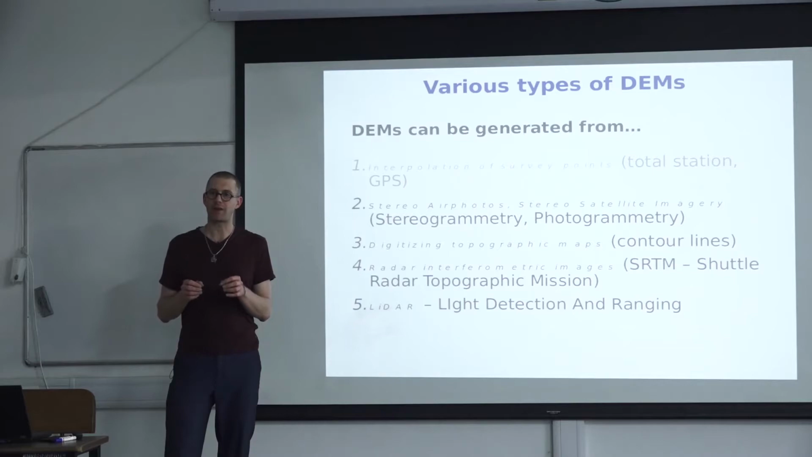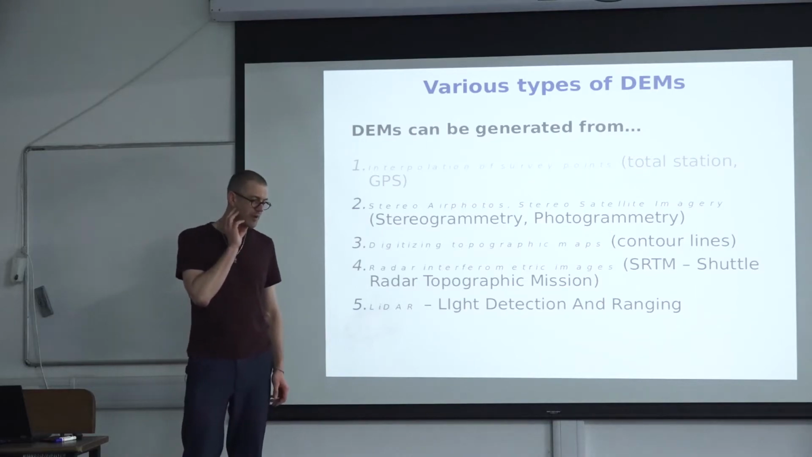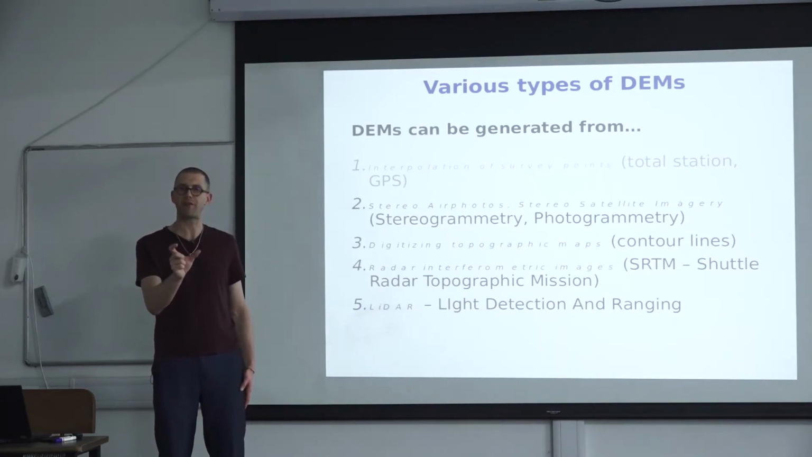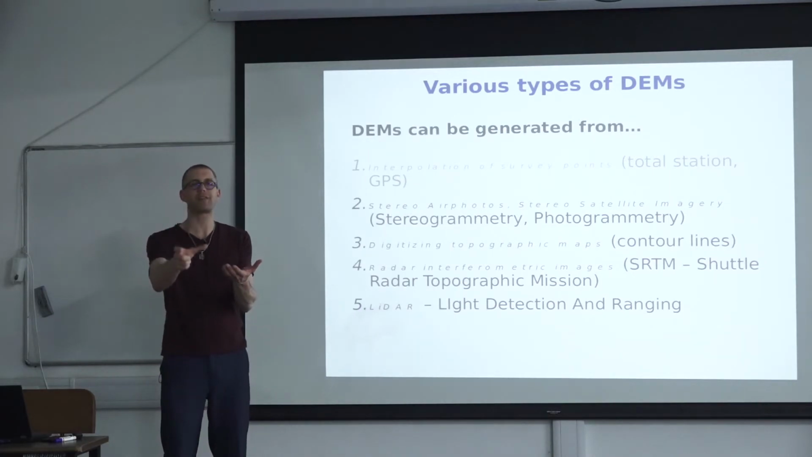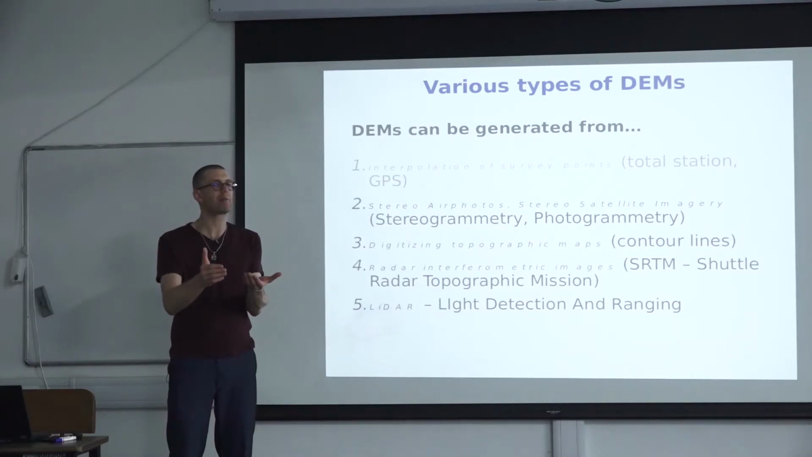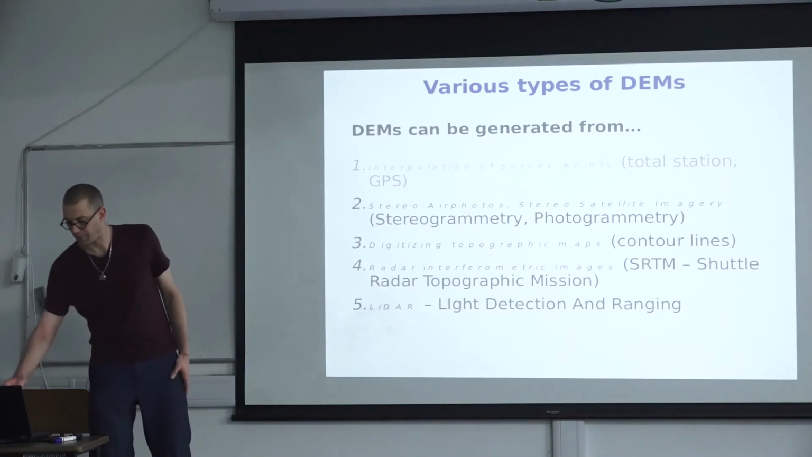20 centimeter spatial resolution. And usually you say 3 times the spatial resolution of the air photo gives you the DEM resolution. So if you have a 10 centimeter air photo, you end up having a 30 centimeter DEM of it. If you have a 1 meter satellite image, a GeoEye or WorldView satellite image, you end up having a 3 to 5 meter DEM of it. So this is a rule of thumb.